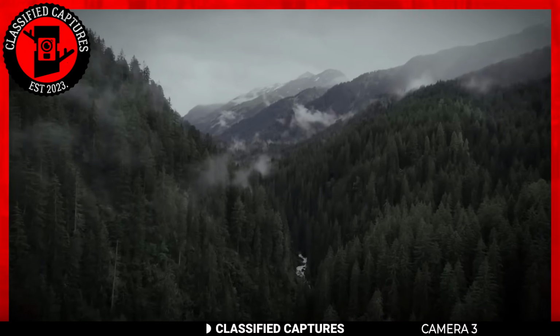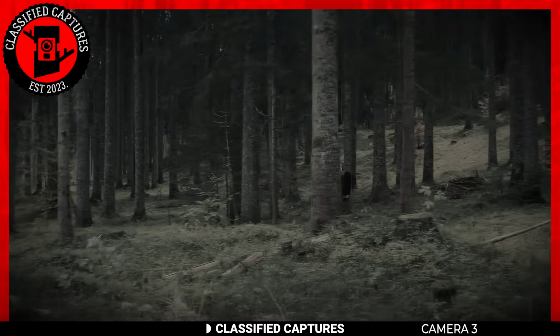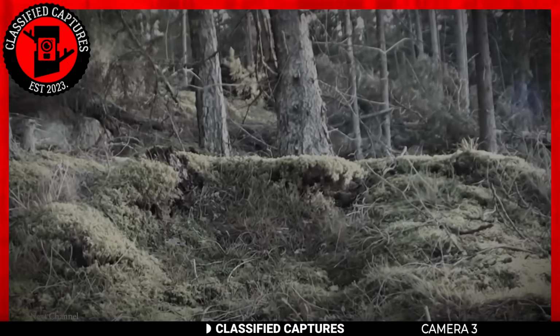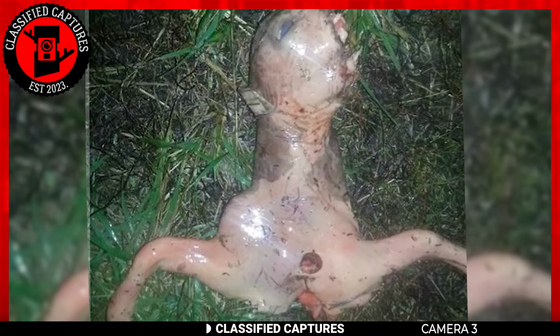Indeed, the woods have always held an air of mystery, harboring secrets that both captivate and confound those who venture into them. This peculiar image, discovered in the heart of the forest, adds to it. At first glance, it looks like an internal part of some animal, with its pinkish flesh and curiously round upper part. But its lower section sports what looks like limbs, an anatomical feature that suggests this could not be a part of a larger creature.